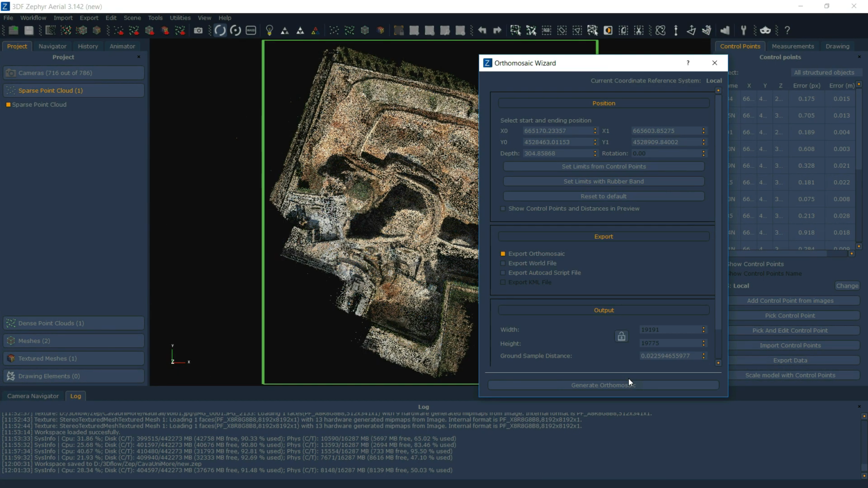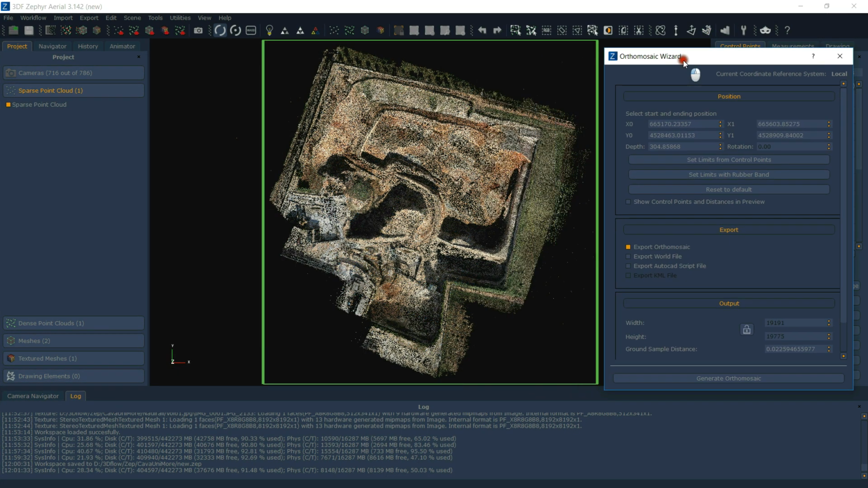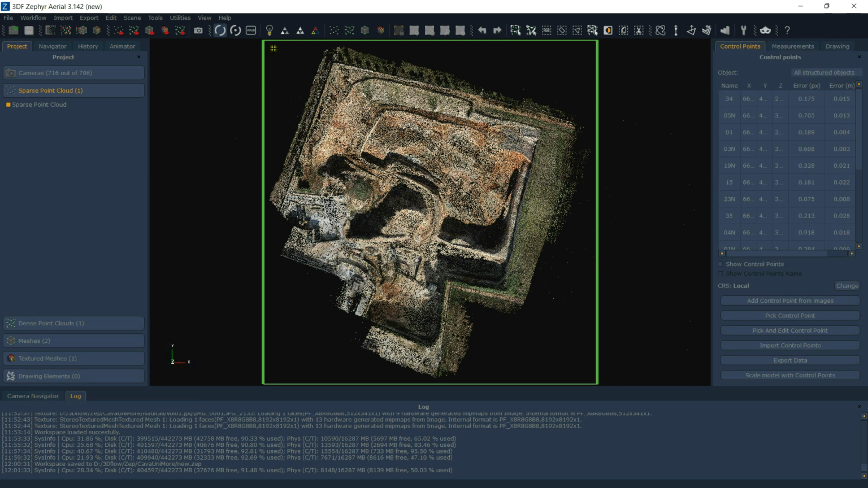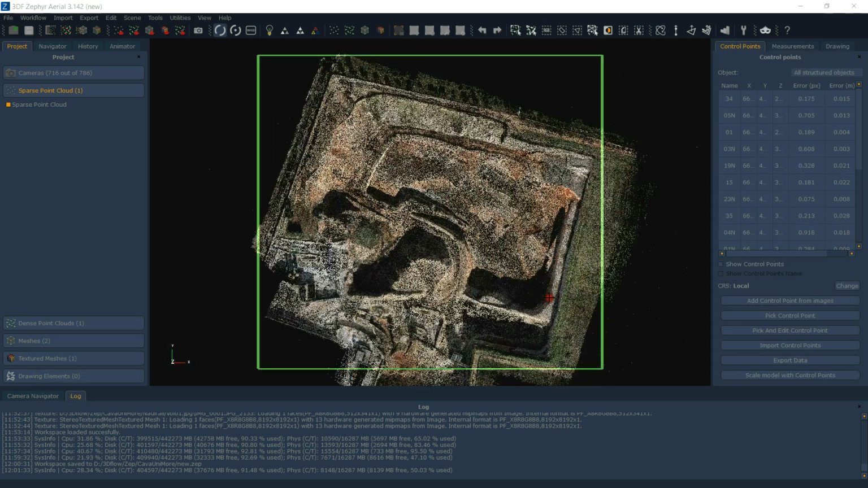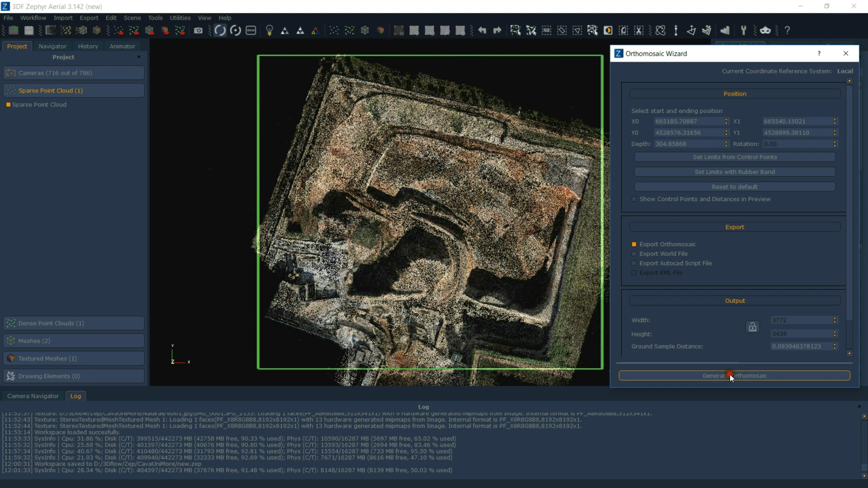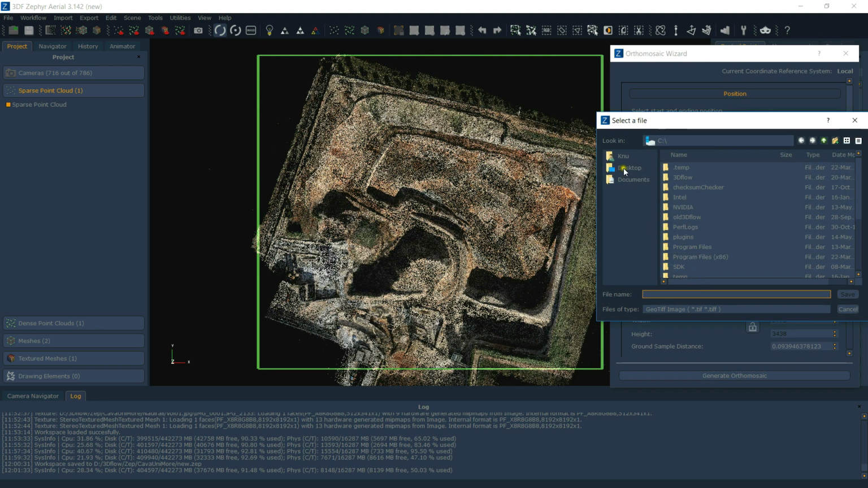So, once you select your method, in this case I selected using the up axis. This is the top view. You can select either the resolution or the ground sample distance that you want, and the resolution will be computed automatically. You can select the limits via control points or easily via rubber band. And once you do so, you simply click generate, select your outputs, and you're basically done.